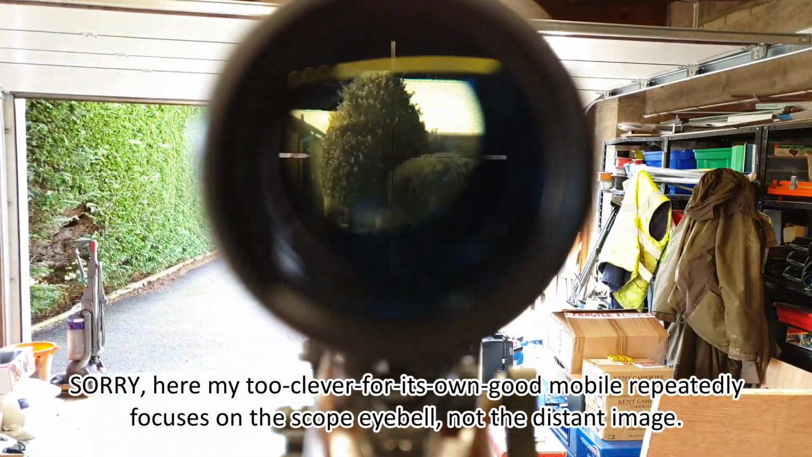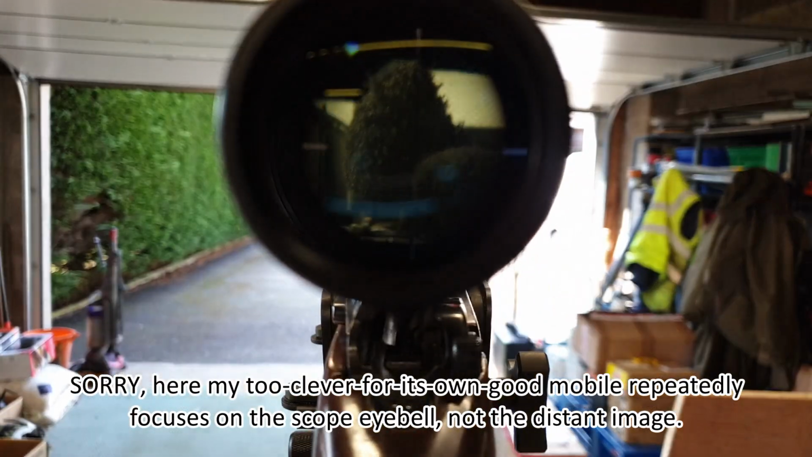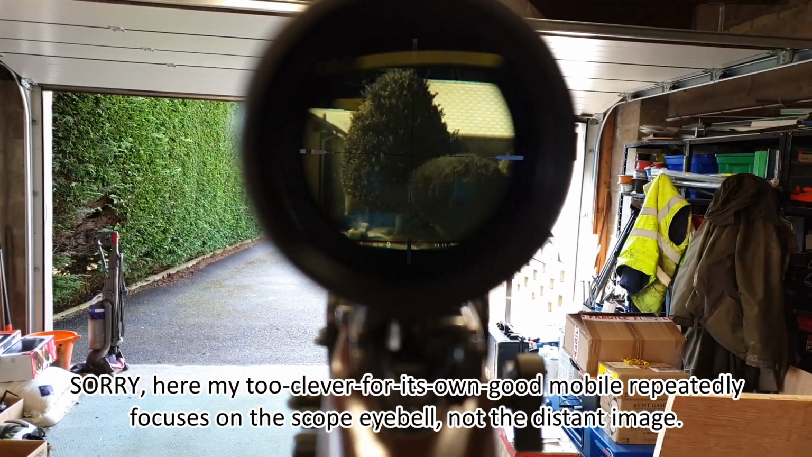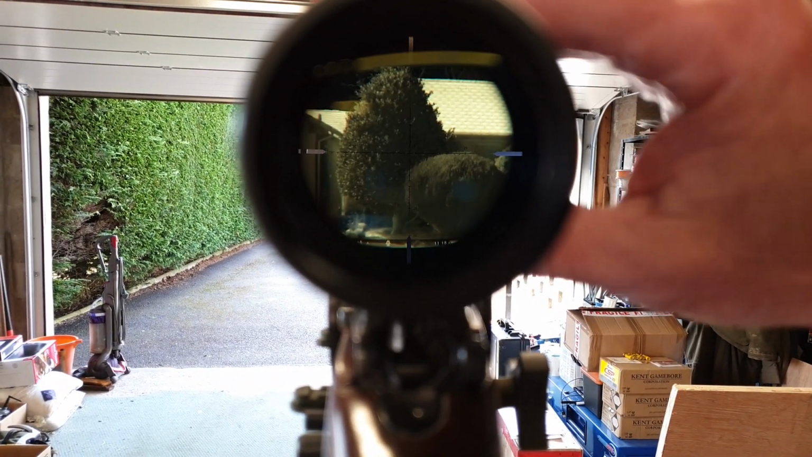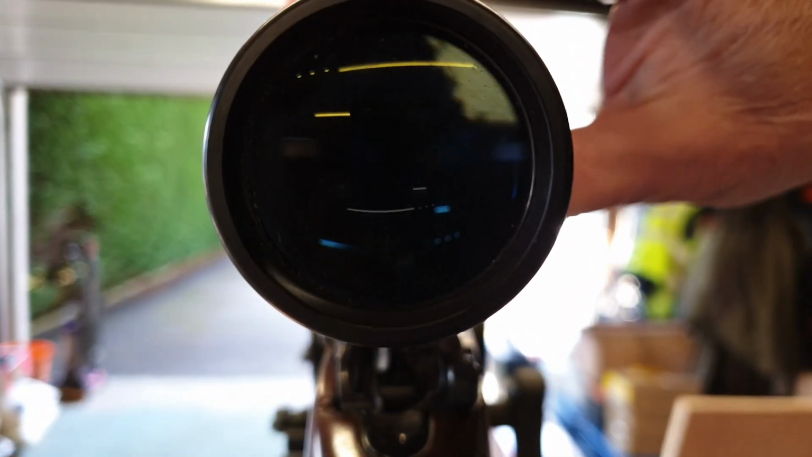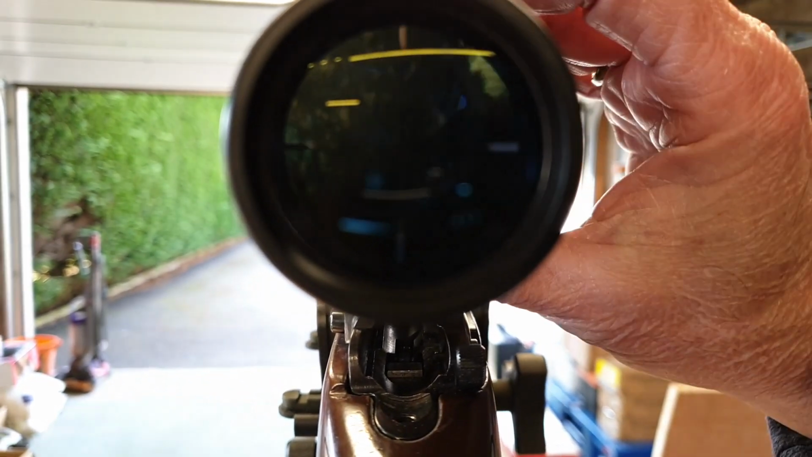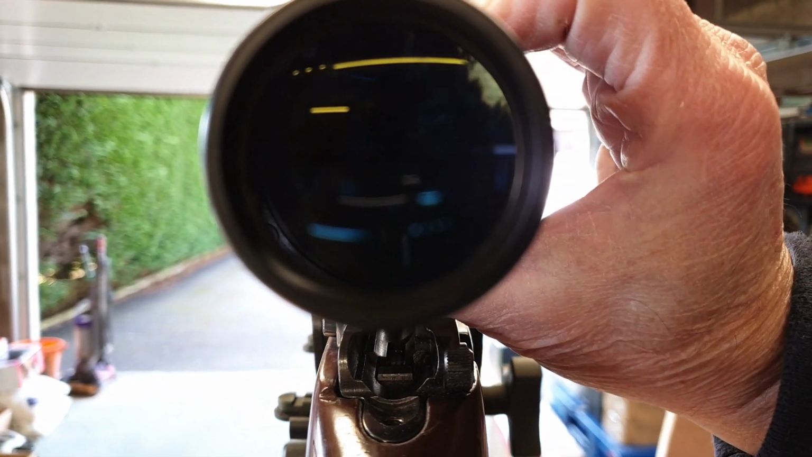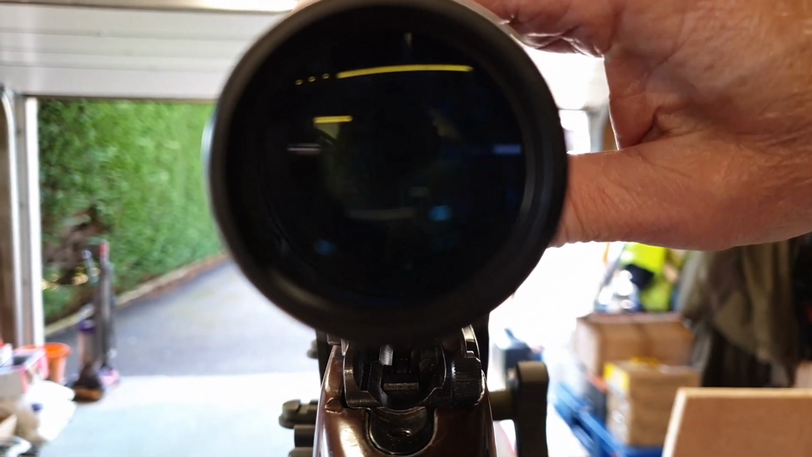So this is me moving the camera phone back and forth, and it's basically, as Bruce is saying, explaining the alignment issues that you'd have if you try and hold it in one place. I'm going to try and increase the scope magnification. You can. Also, it gets dimmer as well because there's less light coming through the scope. I'll put the magnification back down again.